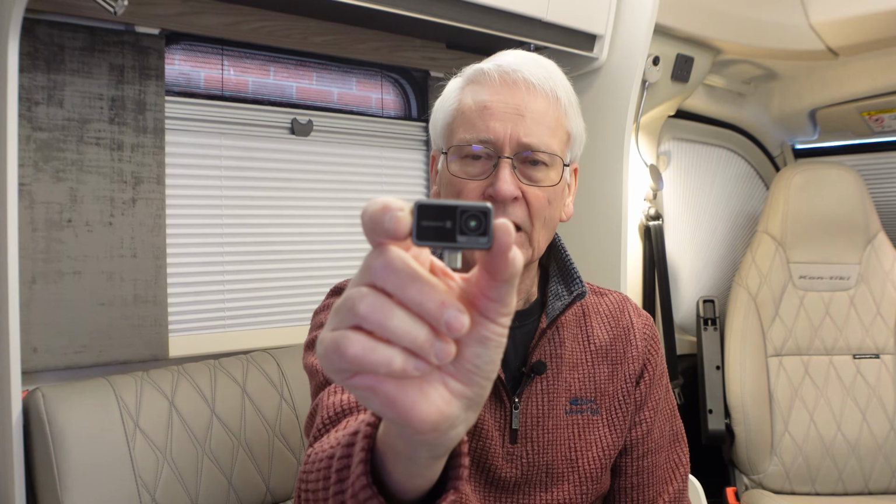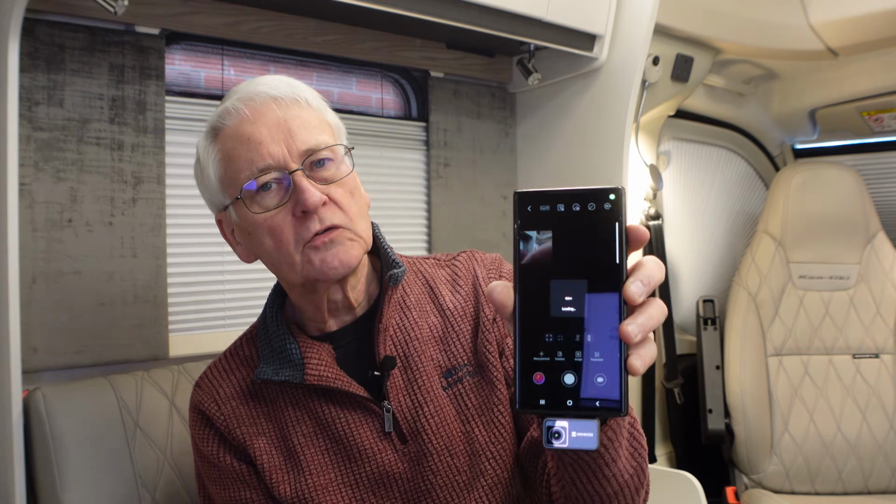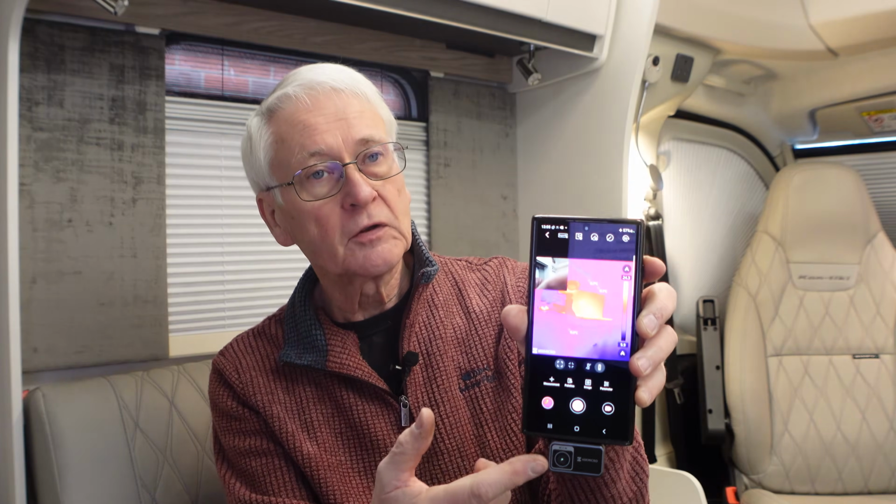It weighs just 20 grams, and you can see it's tiny. It draws 0.31 watts from the phone, so it's hardly going to drain your phone. As soon as you plug it in, your phone is permanently on, so your phone is going to be permanently powered. So do bear that in mind if you don't want to run the battery on your phone down. But like I say, it only draws a tiny amount of power, but obviously your phone screen is going to use some power as well. So just bear that in mind.